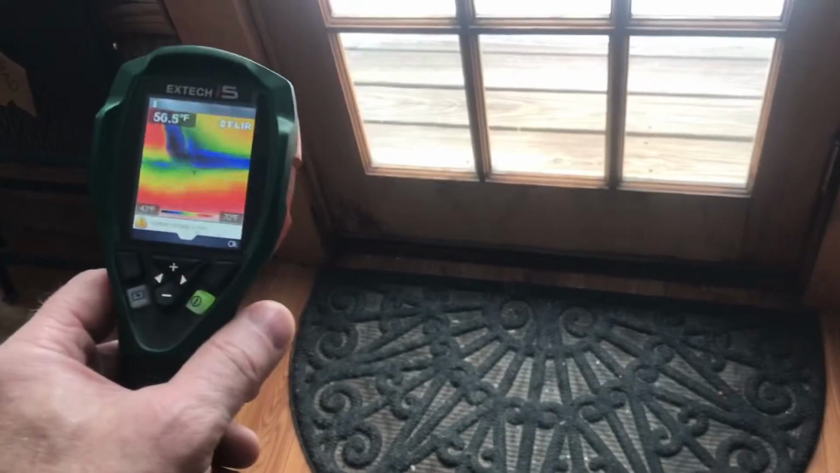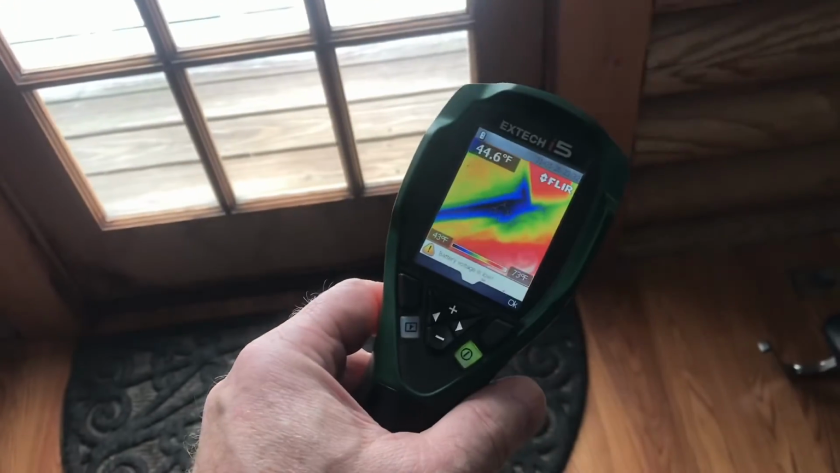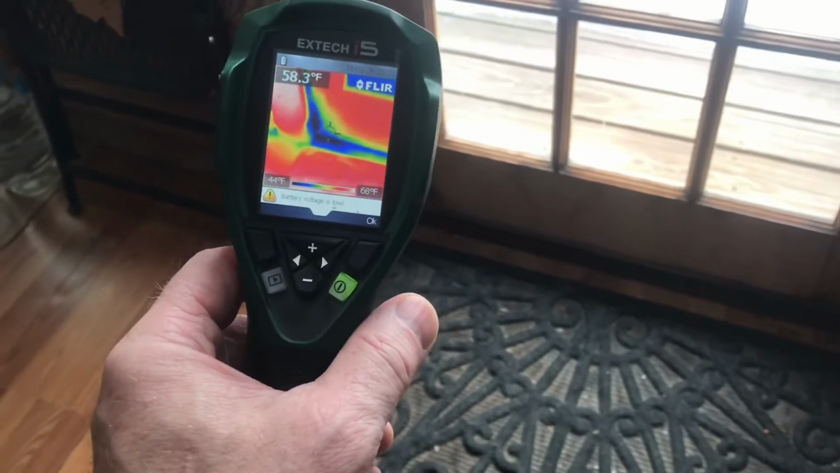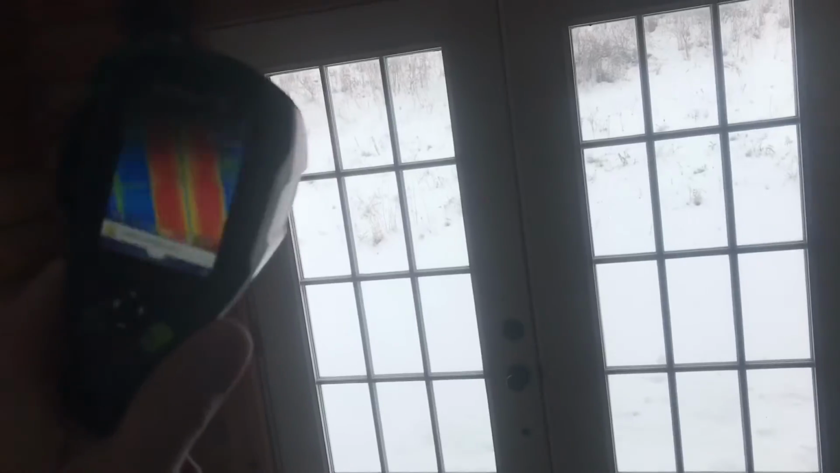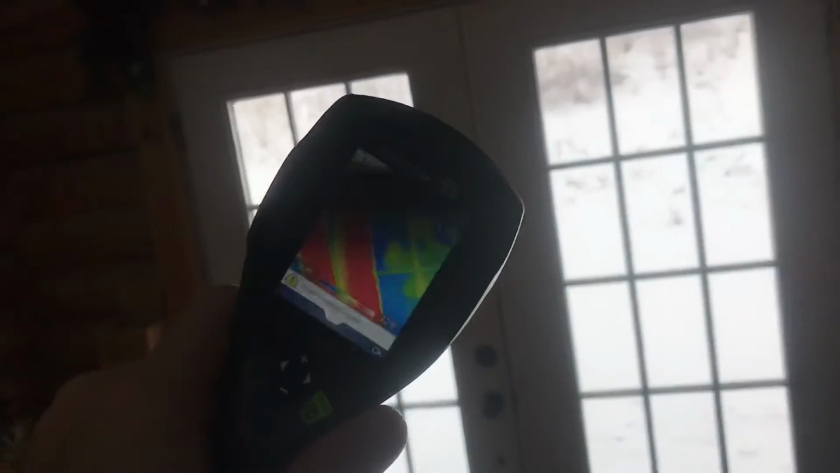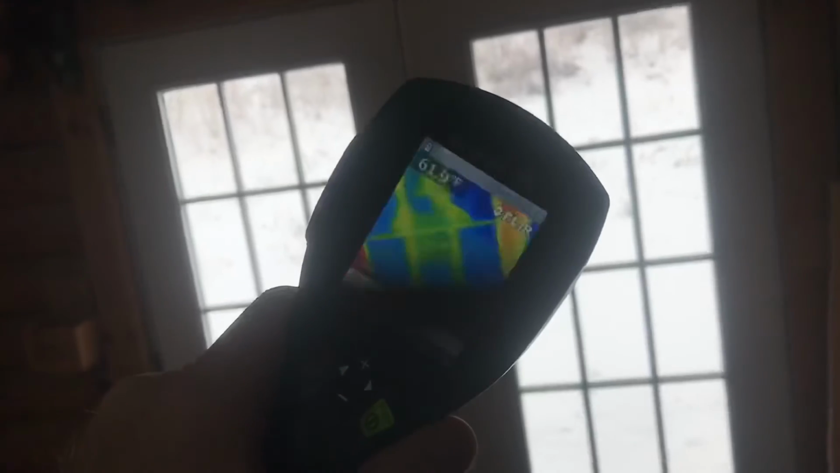Now if you look under the door here, you can see that deep dark blue. And when you put your hand down there, you can absolutely feel the cold air coming in on this one. One thing to note, when you're using a thermal camera on glass, you can't trust the glass because the glass just reflects the heat from the other side.